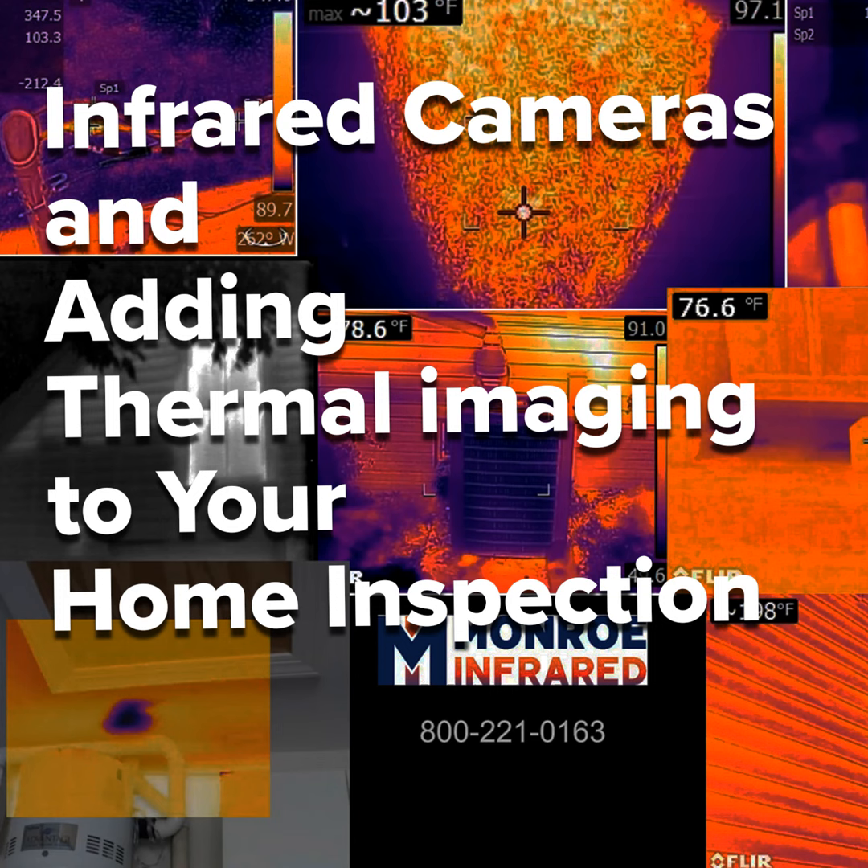Sit down with your team if you're a multi-inspector, and decide what role each person plays. Infrared is not something where you just buy a camera and add a little logo. You have to tell people what infrared does and how they will benefit by you using it as part of your home inspection, finding those things that you don't normally find visually.